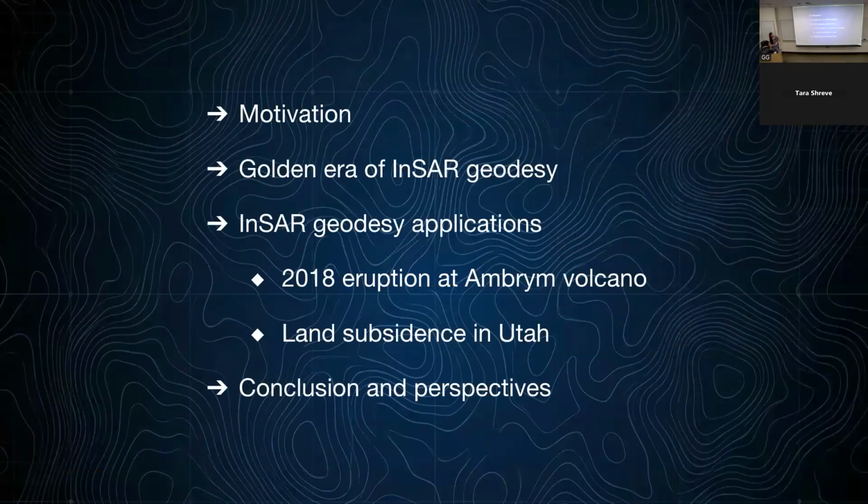So I'm going to start with some background on the technique of InSAR, go into two different applications of InSAR geodesy, the first being related to an eruption that happened in 2018 at the volcano Ambrym, which is located in the Southwest Pacific, and then talking about land subsidence that is ongoing in the state of Utah related to groundwater pumping. I'll take a little pause in between these sections if we have enough time to take a few questions, since these topics are pretty different.